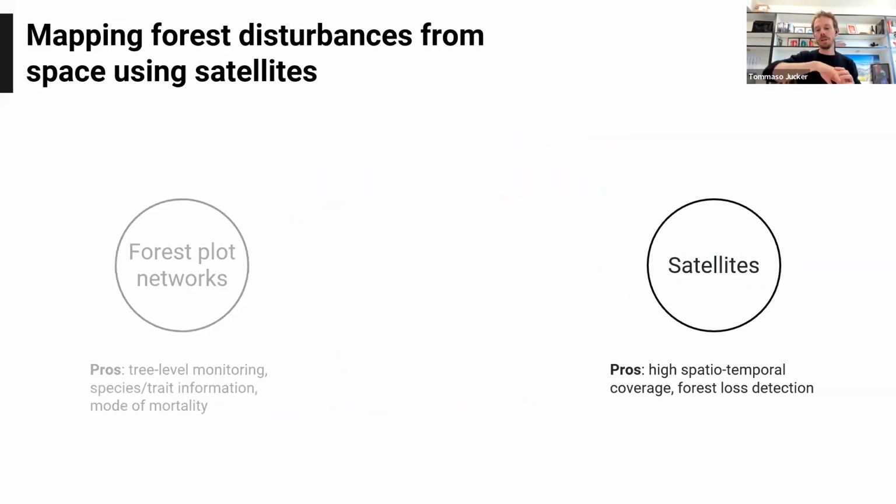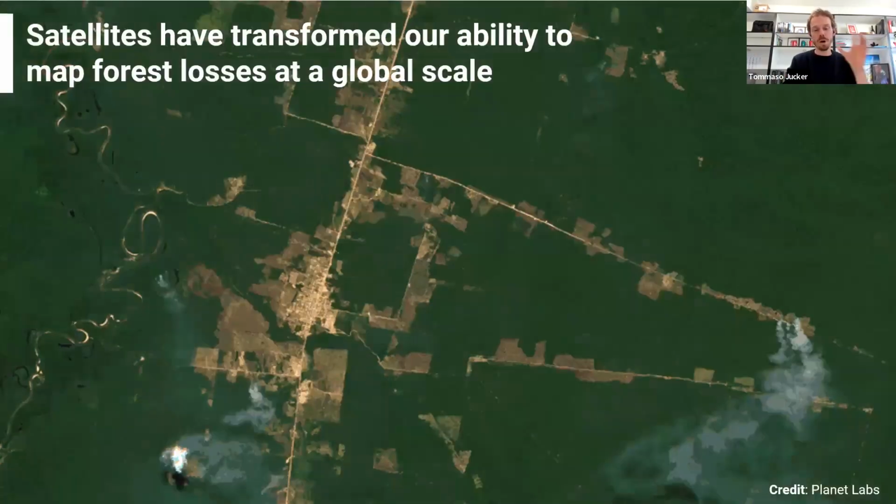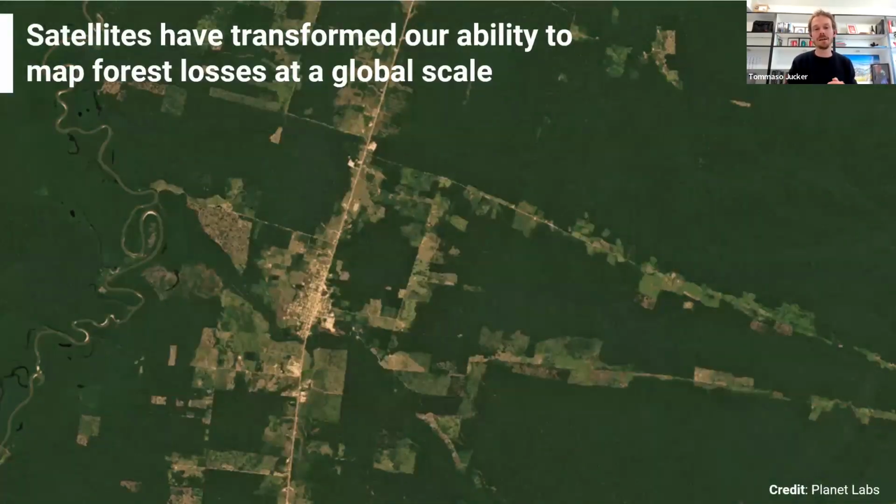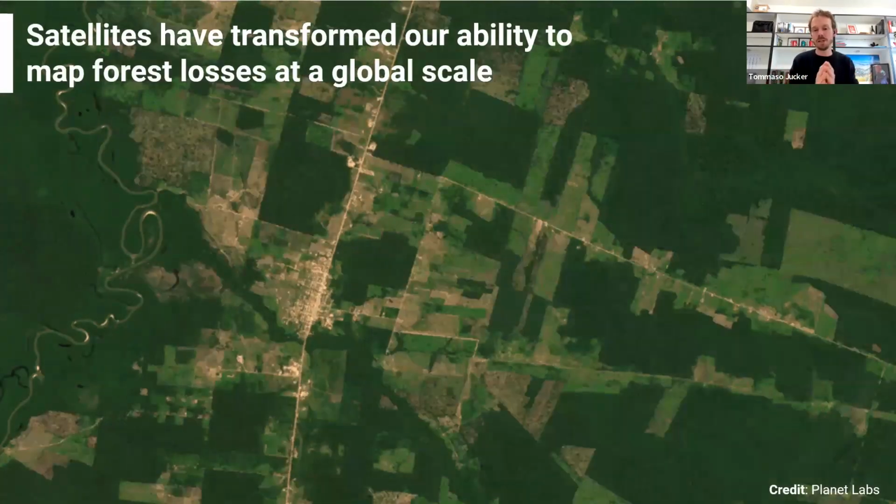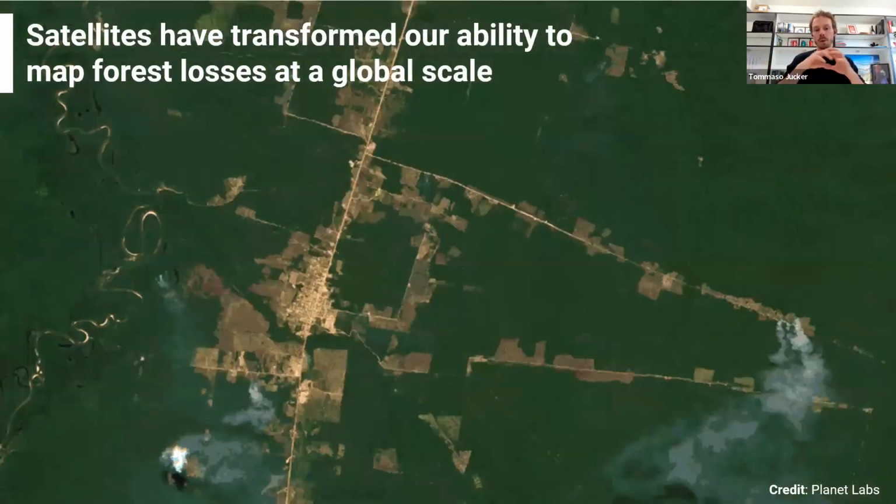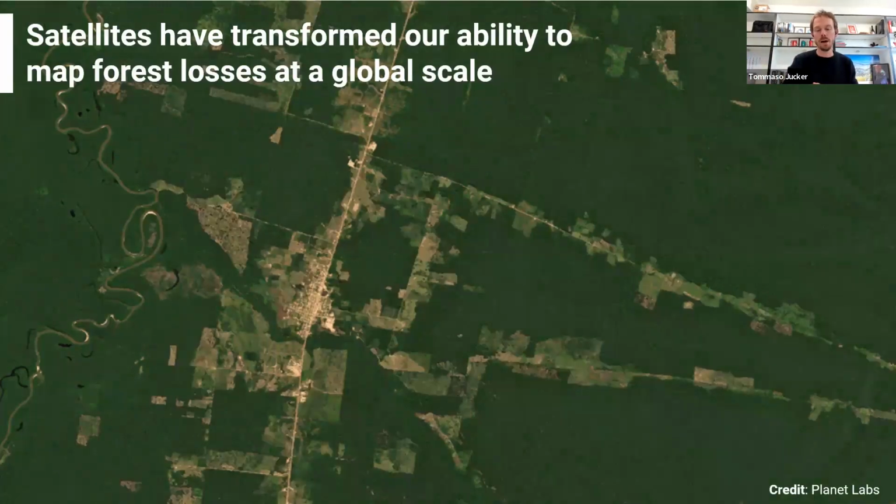So I would argue that the opposite end of the spectrum, to fix this issue of representativeness, is satellites. Satellites give us this broad spatial and temporal coverage of forests, and they're really excellent when it comes to doing things like detecting forest loss. So here is a quick animation of some Planet data looking at an area in Brazil, and it's obvious why the data are so powerful. Just looking at that animation, you can really see how this landscape is changing over time, and we can map it in really high detail.